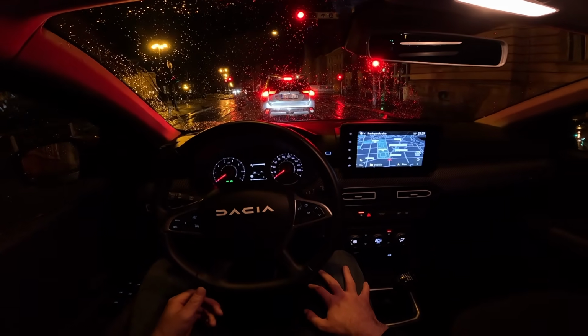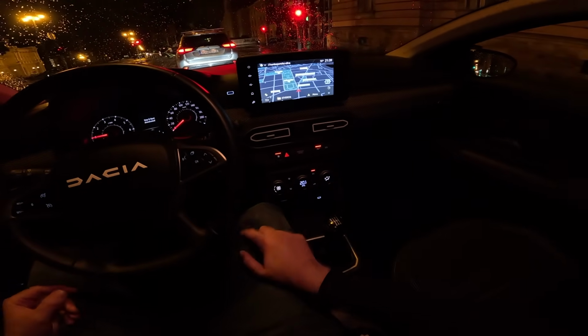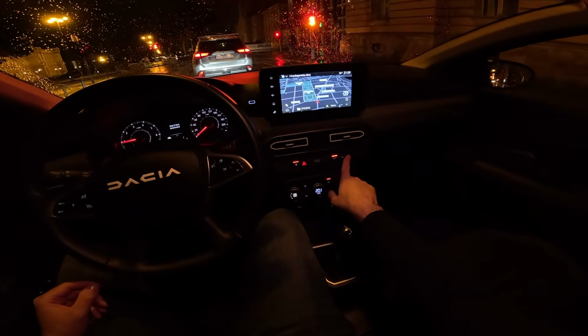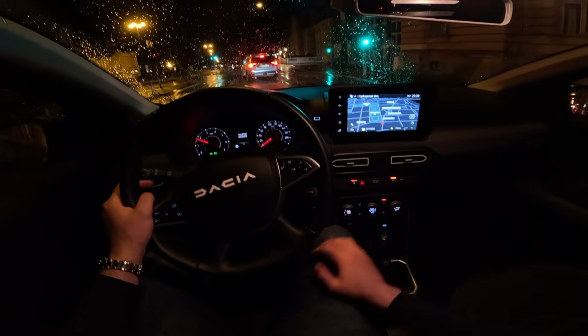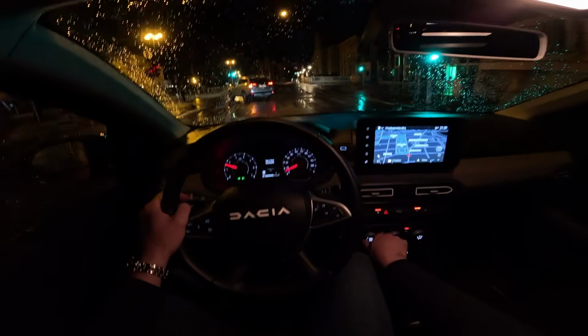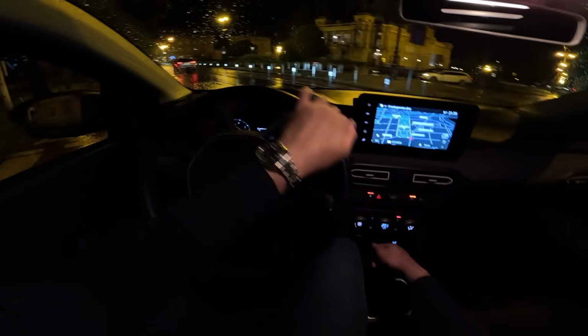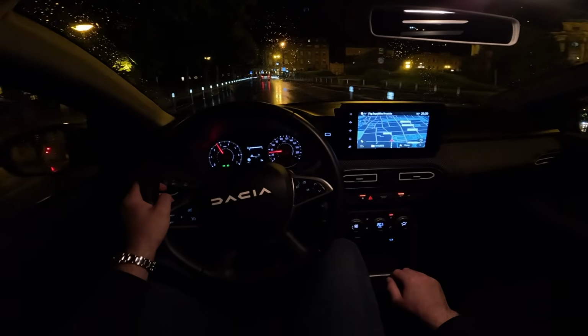Those are the 3 trims that are available. Start stop system, you can deactivate it by pressing the button here. There's also the eco mode here, which you can of course activate by pressing the button. The AC is on standard switches, which is always nice to see. So the dials for the temperature, the air blower of course, and the modes.